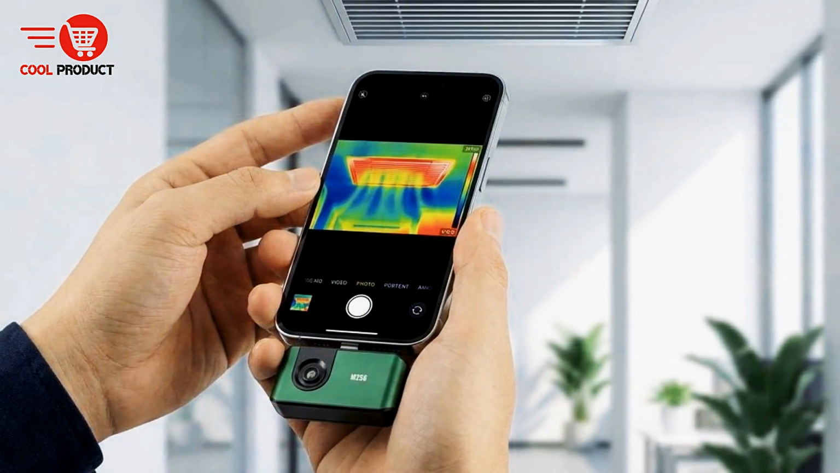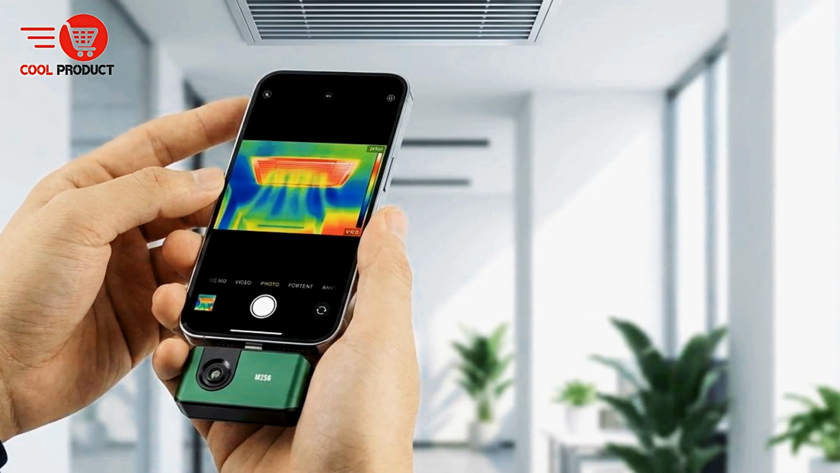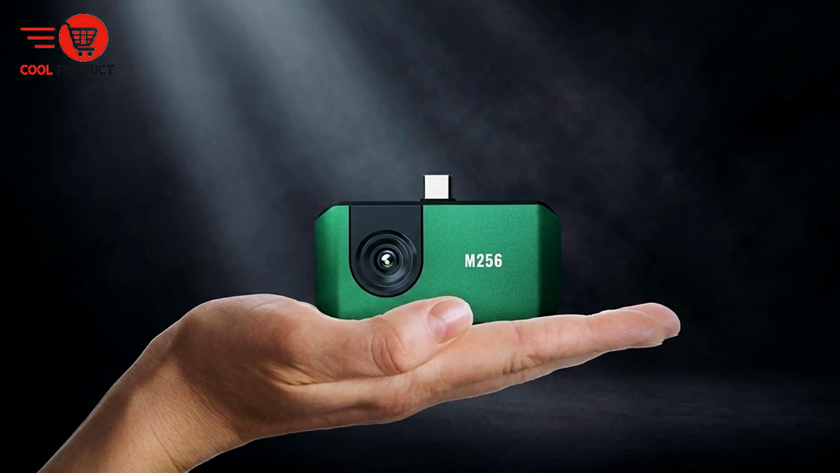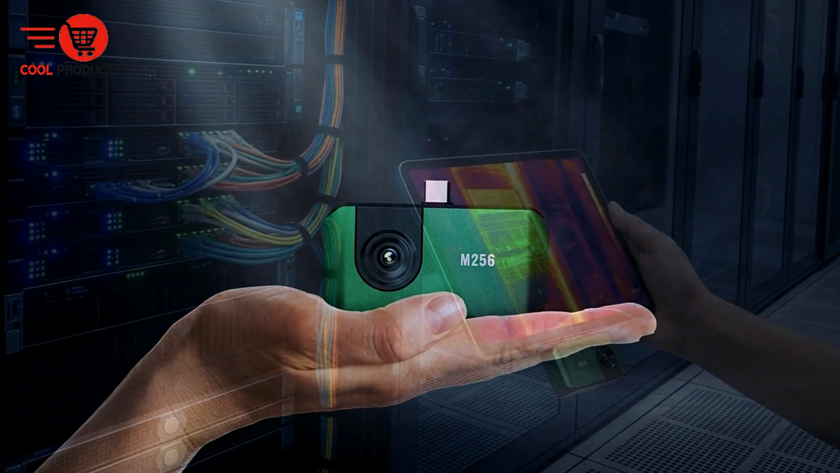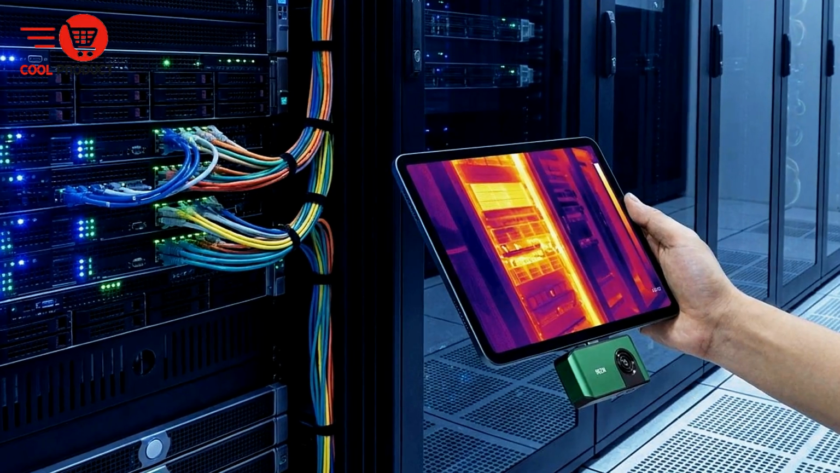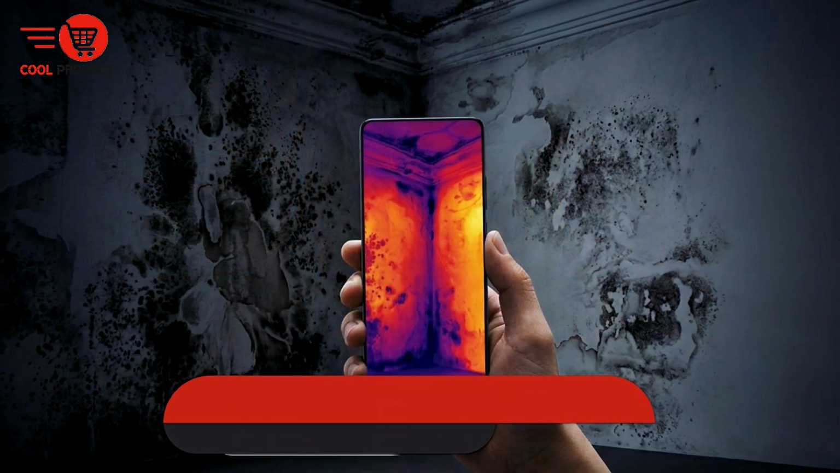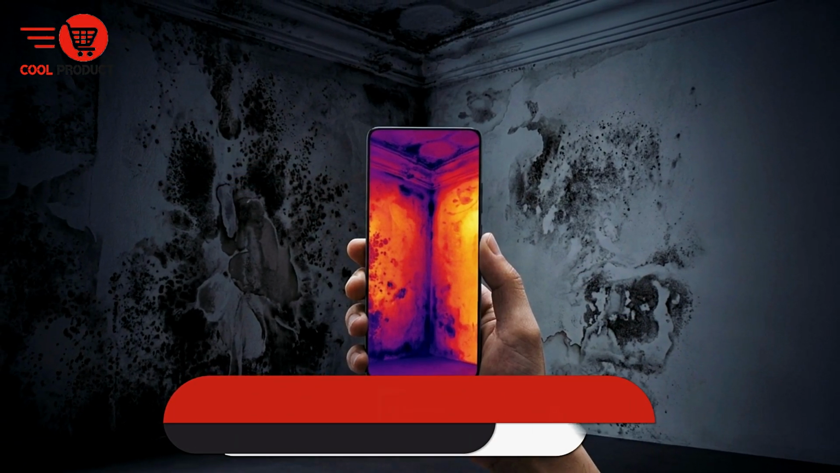Measuring just 2.8 by 1.65 by 0.55 inches and weighing only 30 grams, the Ampbank M256 is highly portable and easy to carry anywhere. A 19.7-inch cable with a USB converter adds flexibility during inspections. It also comes with an anti-dust EVA bag and a wiping cloth for protection and easy cleaning, making it a practical and adaptable thermal imaging solution.